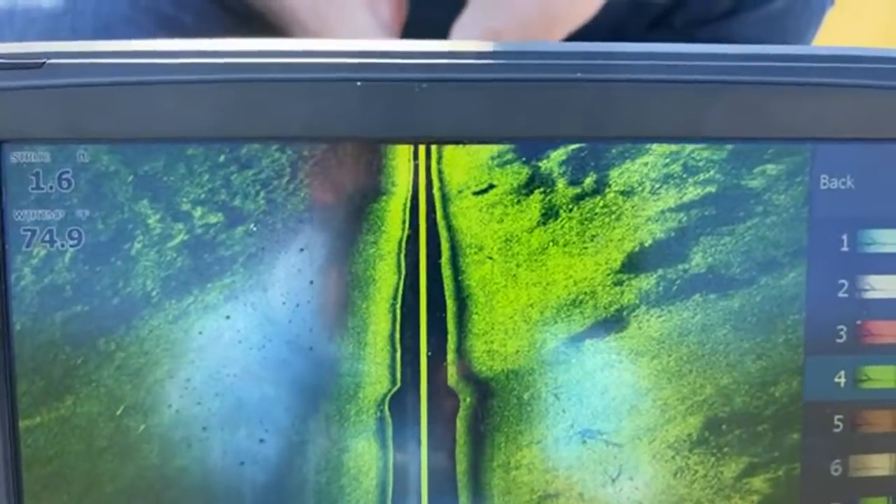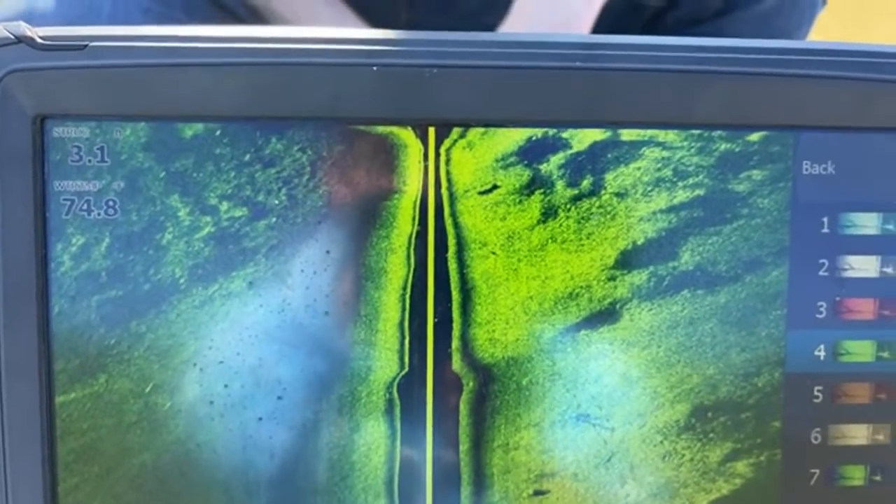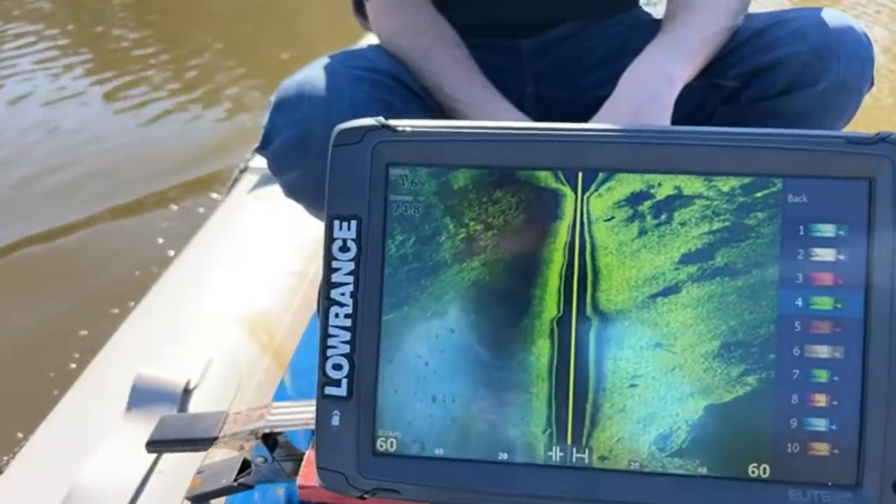What is that right there? There's something weird right there. Might have to turn around and scan this.